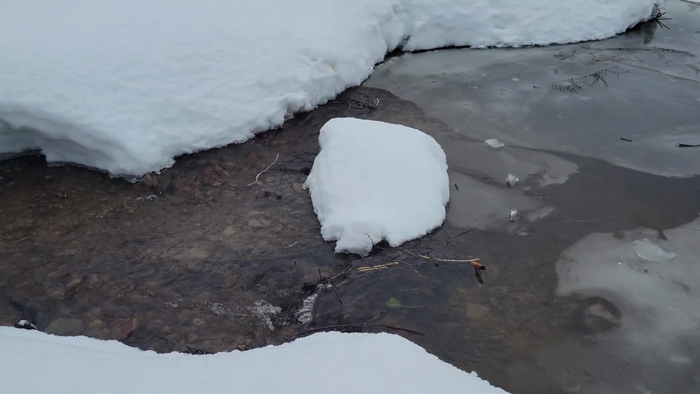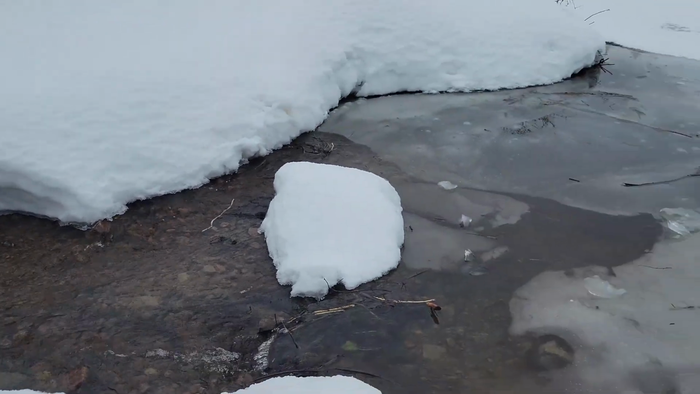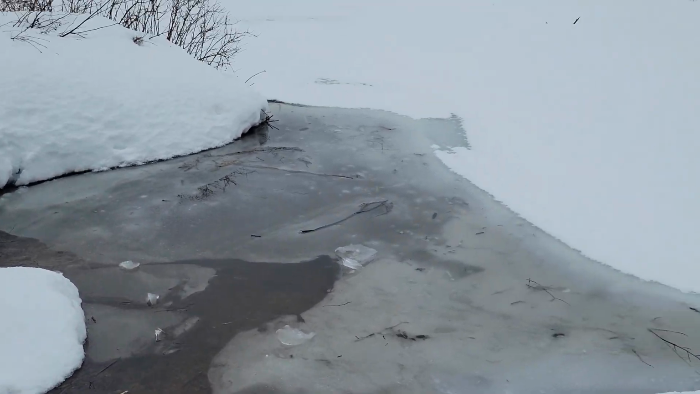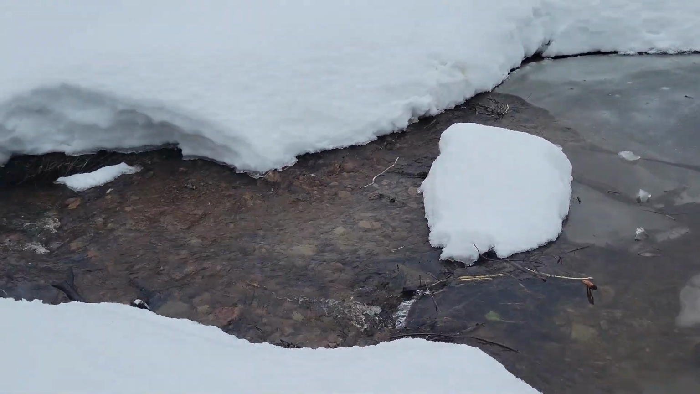Well, this is a little bit concerning. The beavers have been causing a problem here, and it's causing a problem for me because I might get my feet wet while trying to get across the stream. You take a look at the beautiful scenery while I'm out here, but this is not going to be fun.